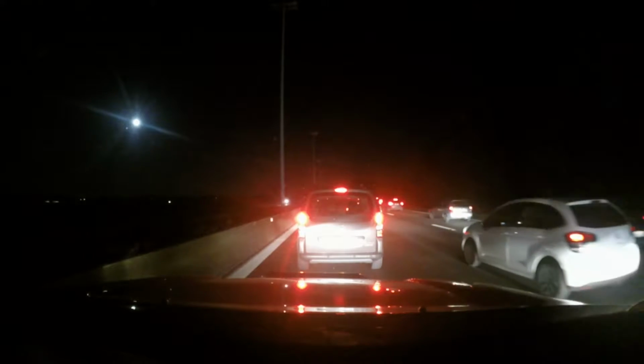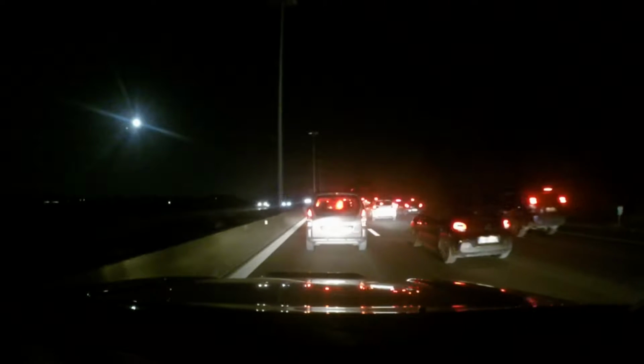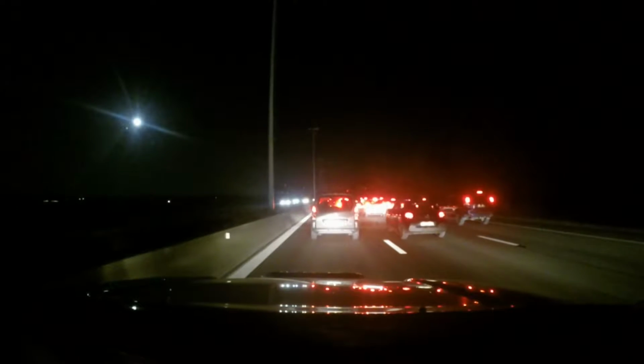And it looks like I'm in the wrong lane. It's another Land Cruiser to the right though. No idea if you could see that. Well, this is fun. Let's check back later.